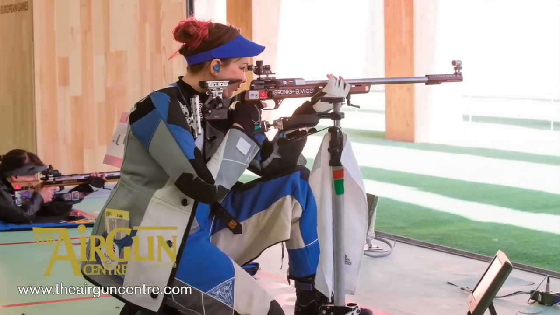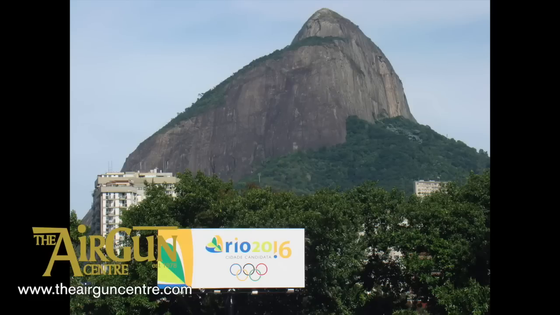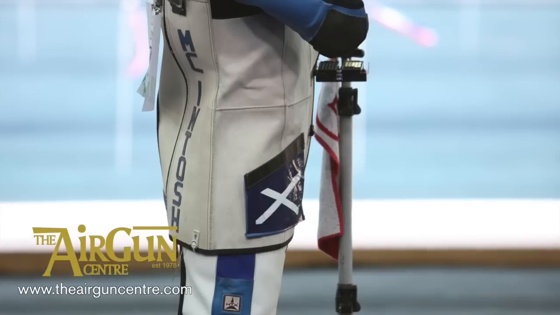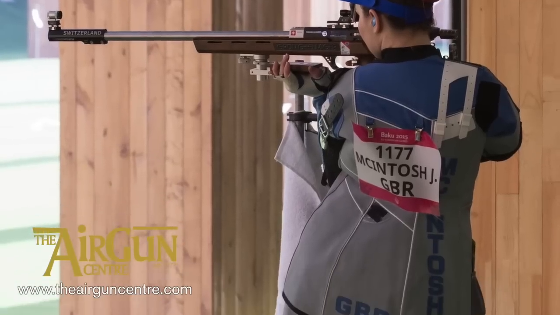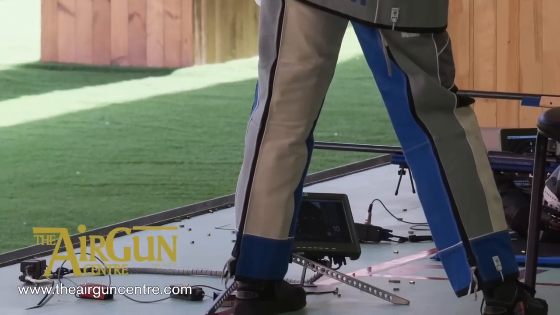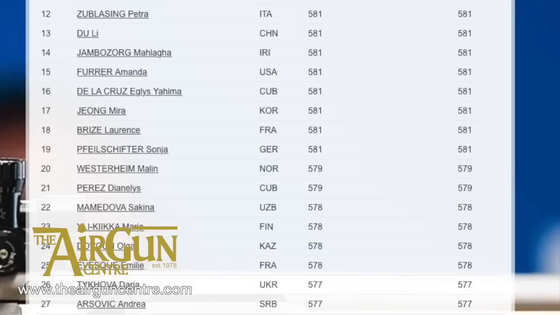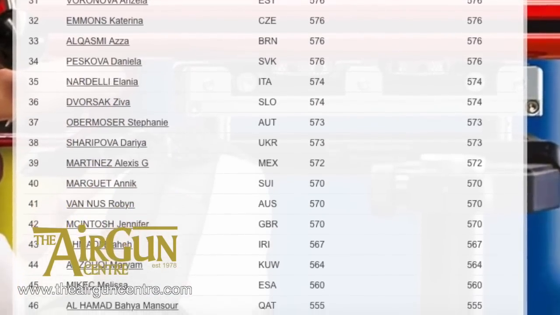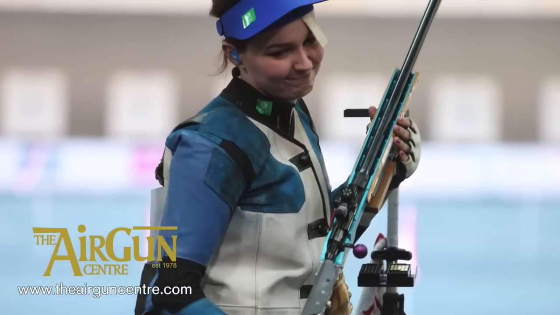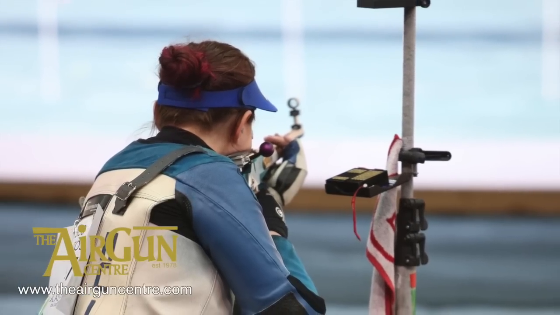Jen McIntosh has been selected to represent Team GB at the 2016 Olympics in Rio. The 24-year-old is the most decorated Scottish female athlete in Commonwealth Games history, having won 5 medals in Delhi and Glasgow. She becomes the only air rifle shooter to travel to Rio, alongside 5 shotgunners. Edinburgh-born McIntosh finished 36th in the women's air rifle and 42nd in the 3 positions at London 2012. She described the performance as disappointing, but said it has made her even more determined to shine in Rio.